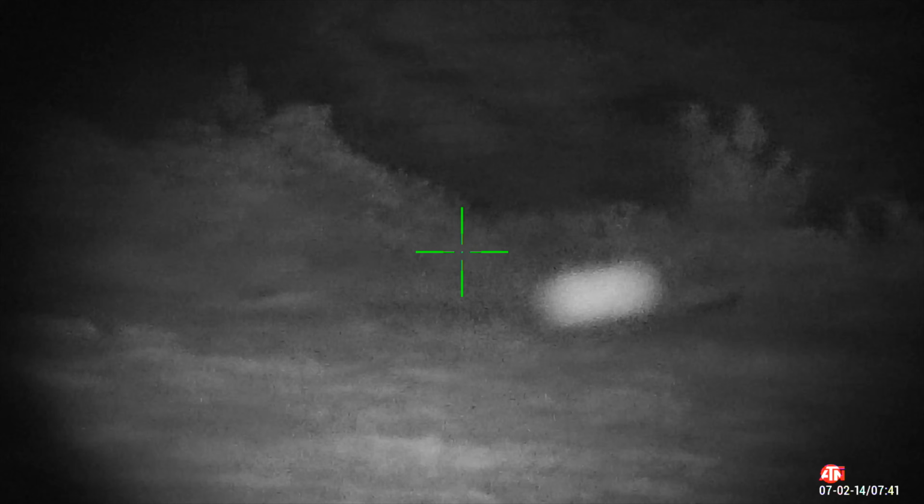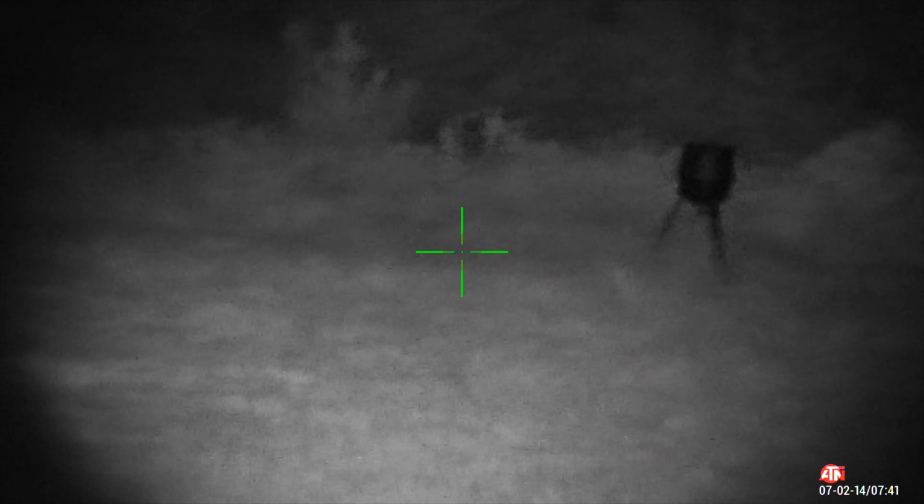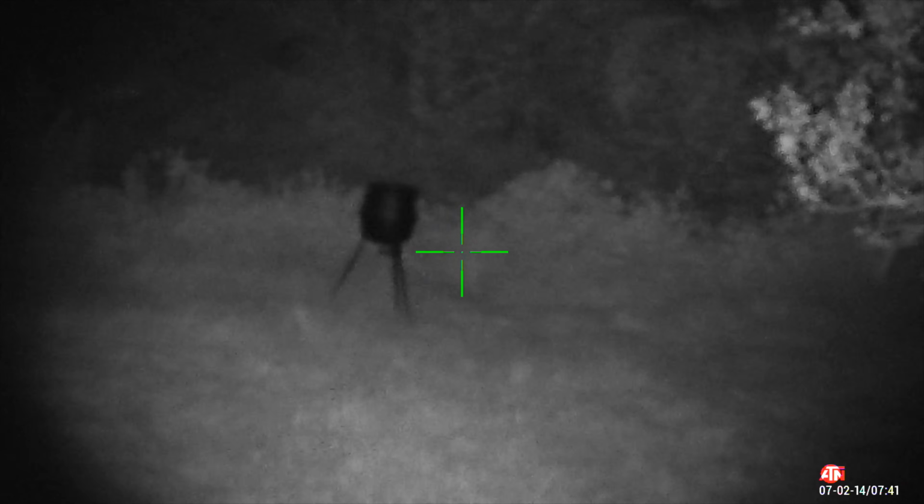So as soon as it got dark, we saw this bobcat cruising that woodline right behind the feeder. That feeder is about 241 yards from our blind, so that bobcat was around 260, 270 yards away.